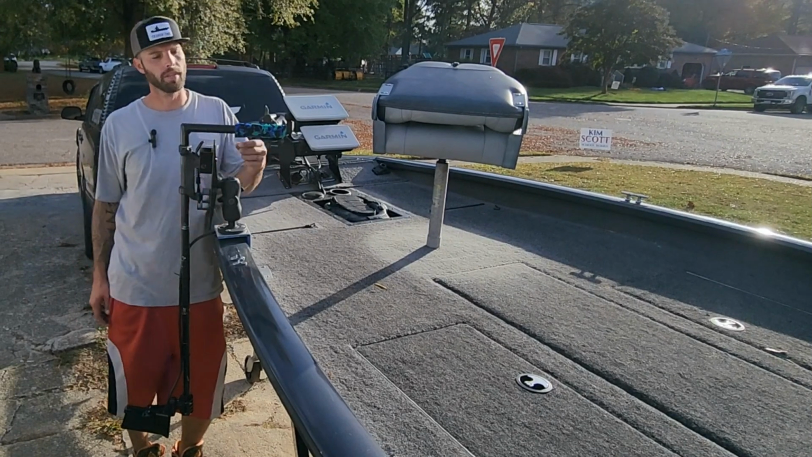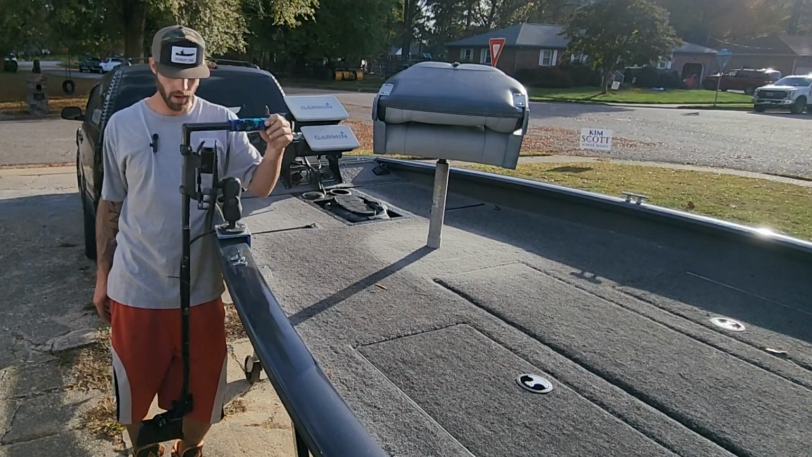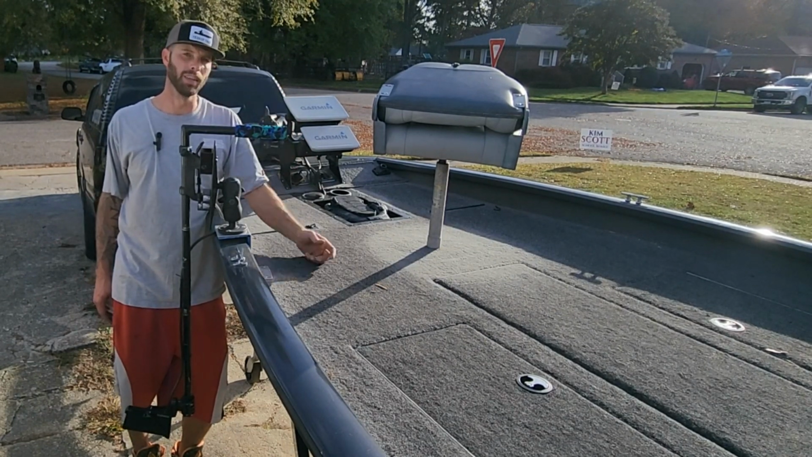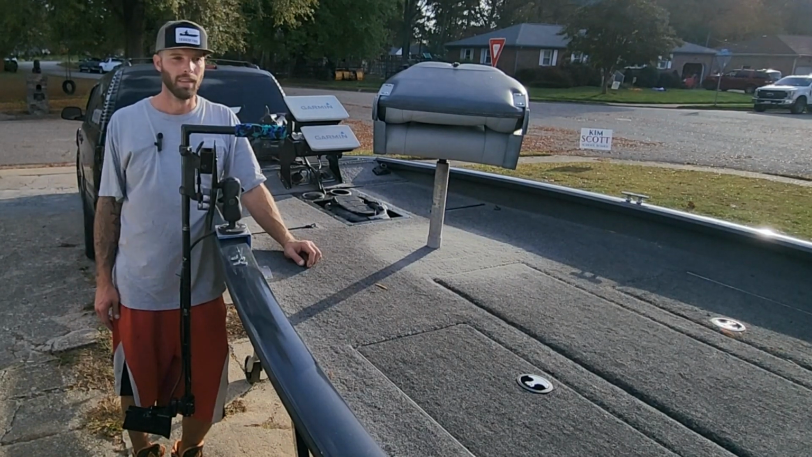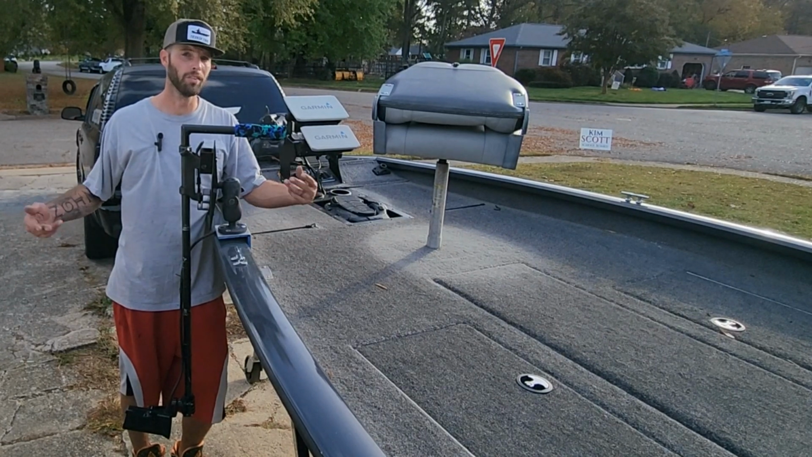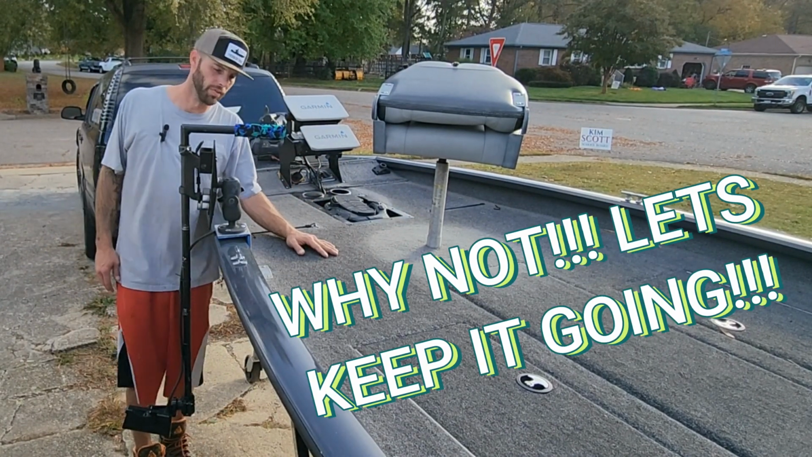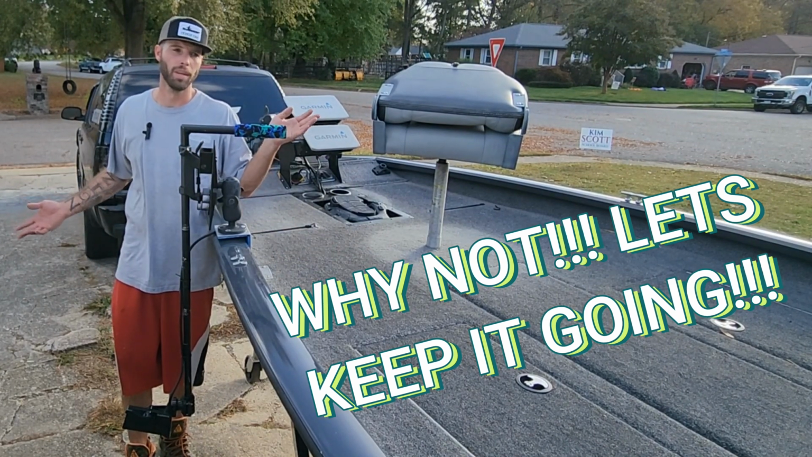All right, well there she is. Pretty simple. All made out of leftover parts I had laying around in the garage. I'm excited. I know this is kind of janky looking, but it's going to get the job done. I'm going to go test it out tonight and I'll let you guys know how it works. I'm probably going to continue this video right now, actually. Let's just go fishing. Let's just pack it up. Let's go fishing. Eventually I'm going to redo this and probably buy a mount or something, but let's go put the